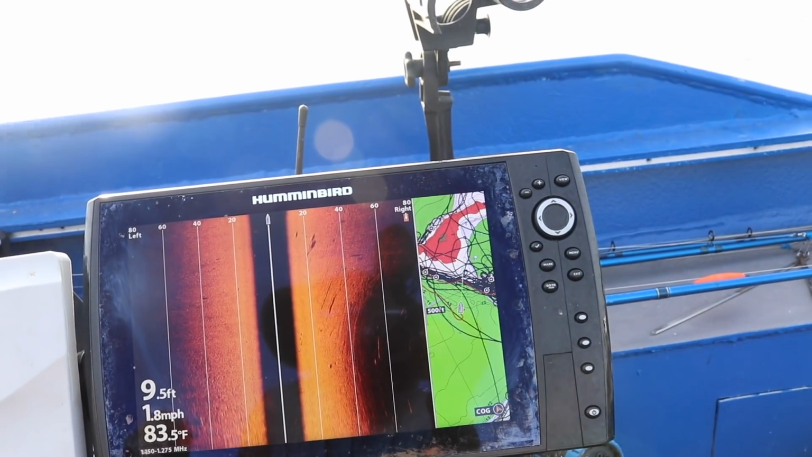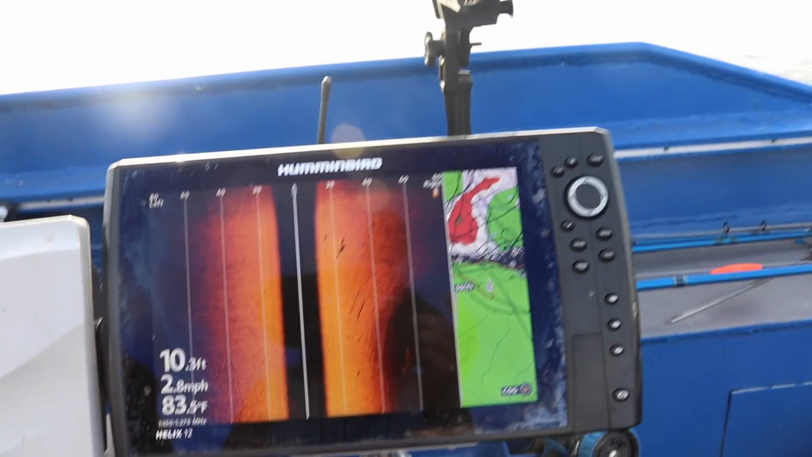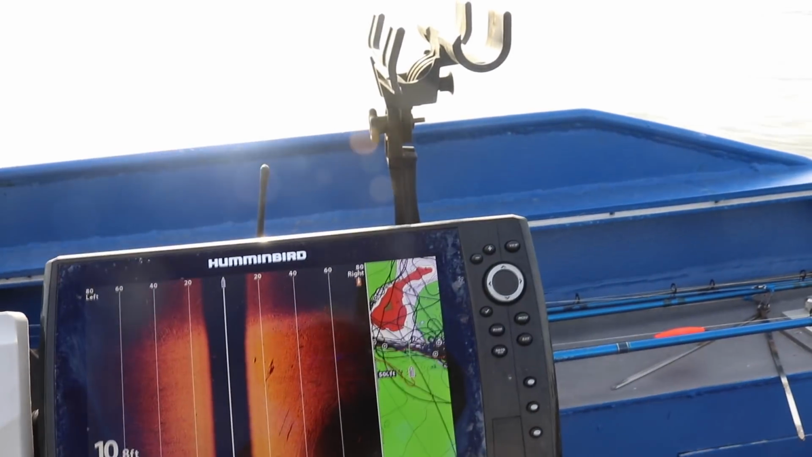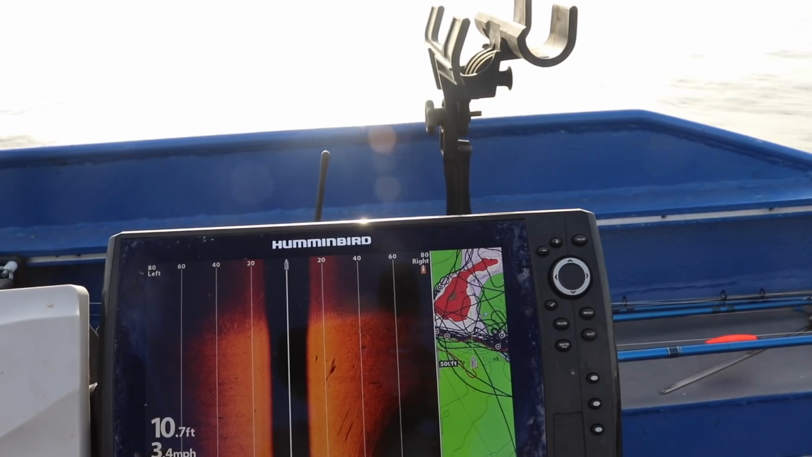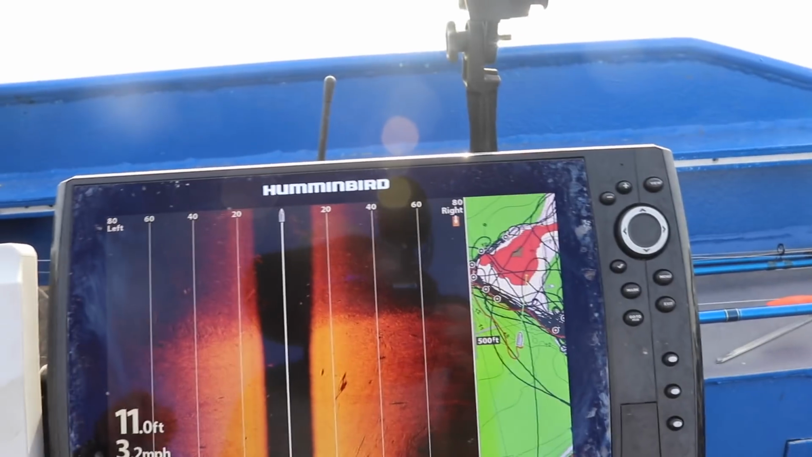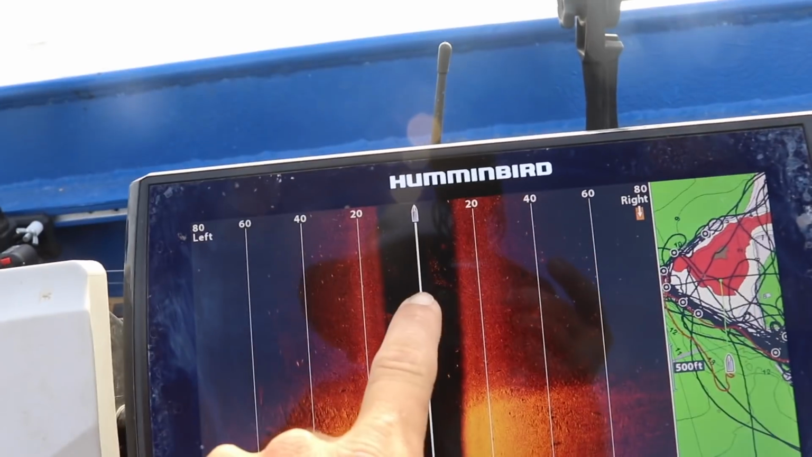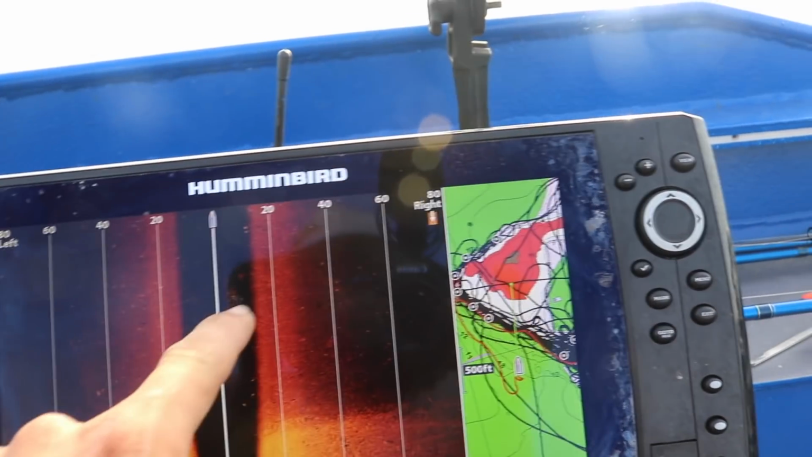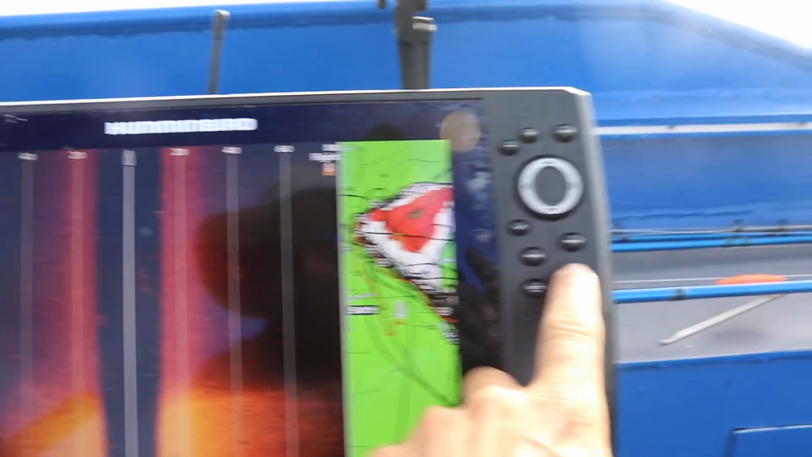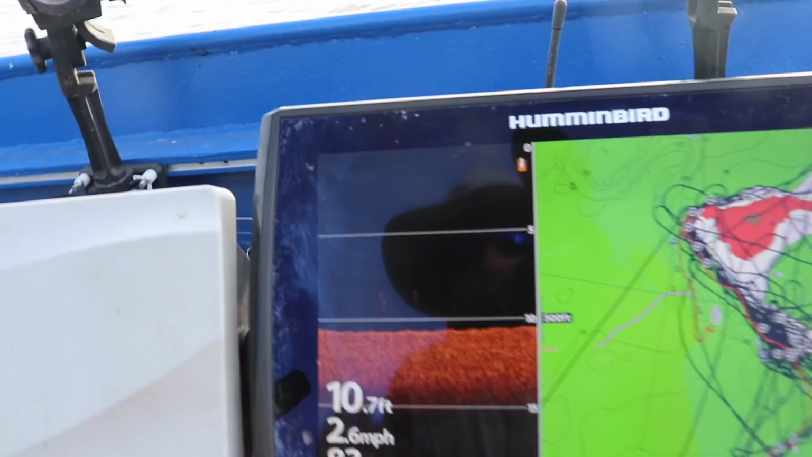We're just gonna drive along through here, and we're gonna look at our side scan, and I'll show you guys what the shad look like whenever we come up to them. Once we come up to them, then it's just a matter of stopping back and throwing at them. You can see right there is what shad look like. They look just like little bitty specks. Now we're right over them, so let me show you just little tiny specks. That's a down imaging view.